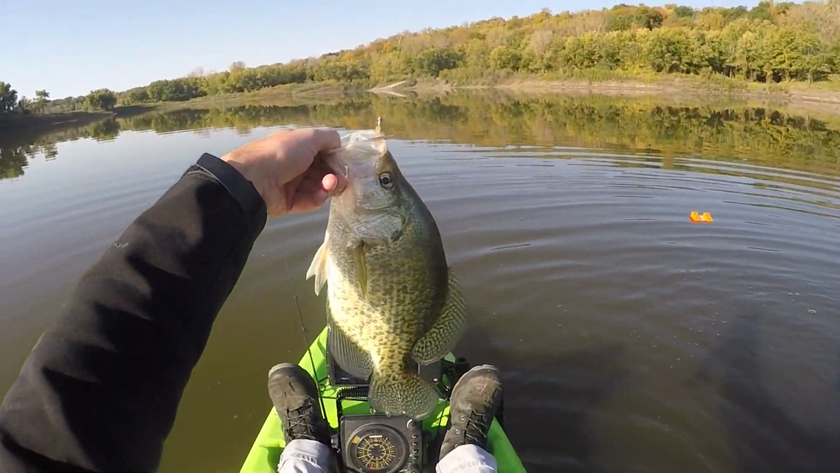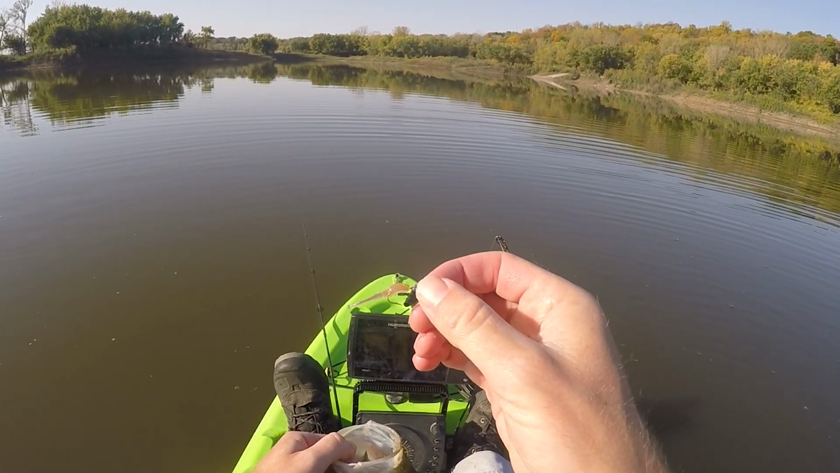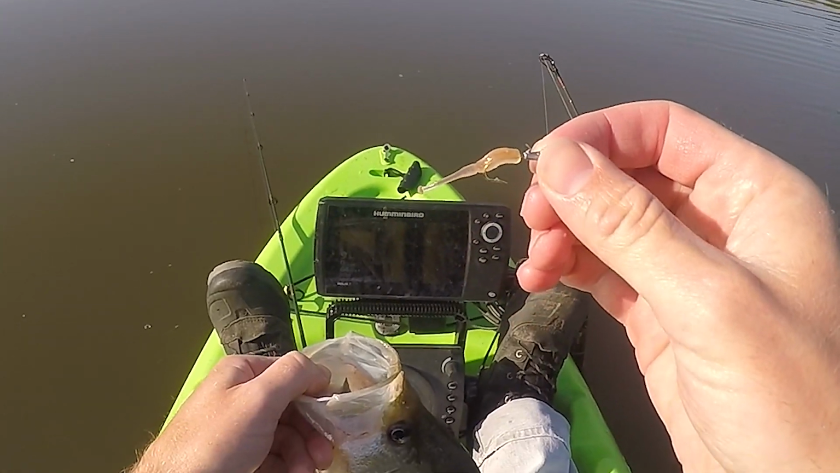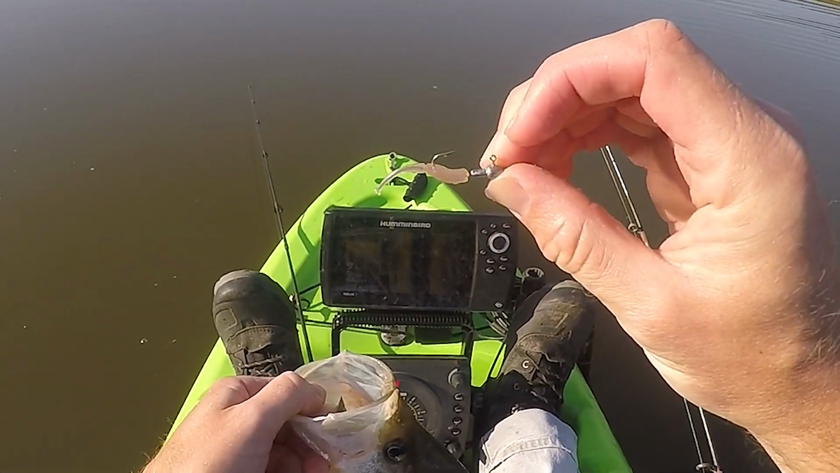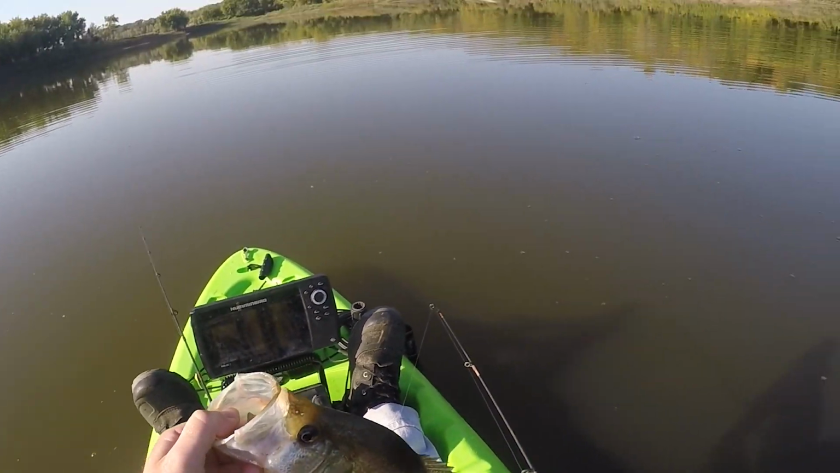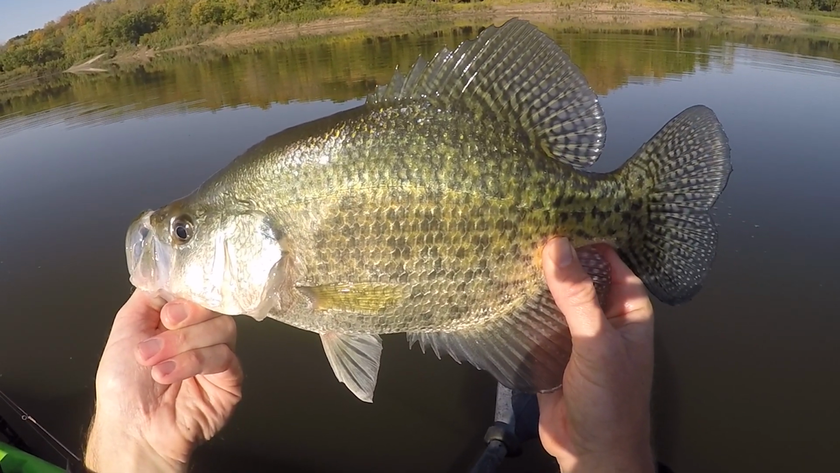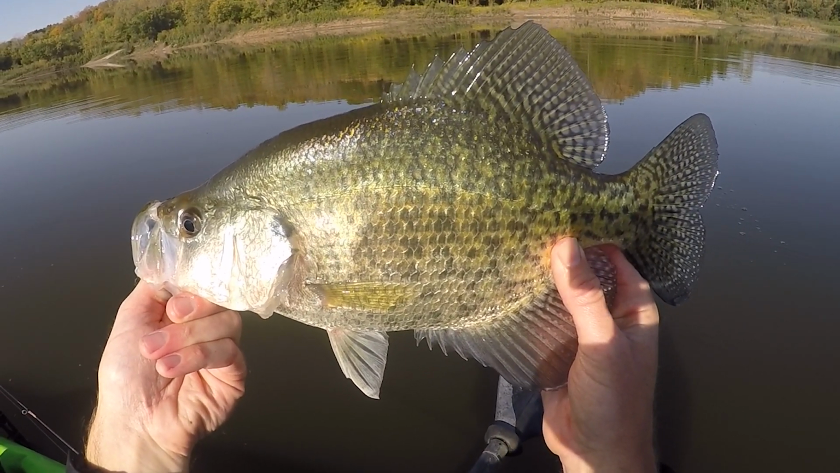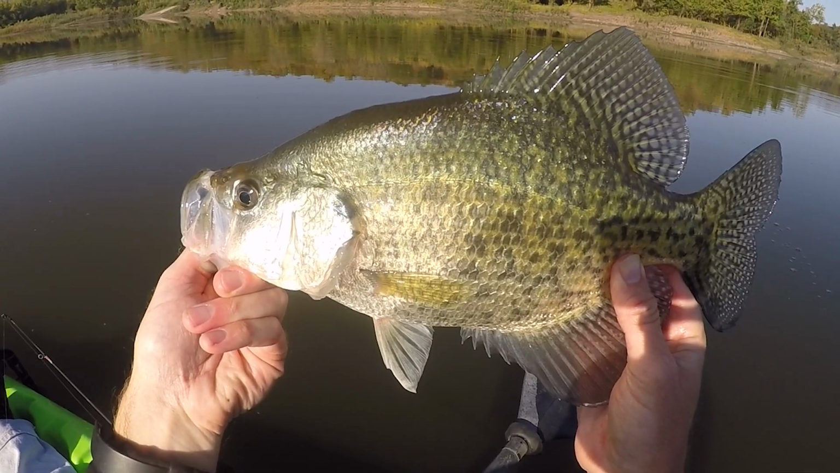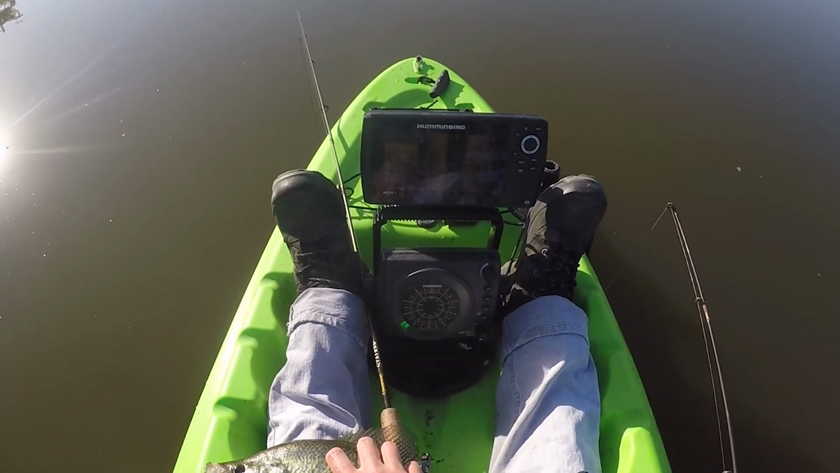Oh my gosh, guys, another tank. Look what I caught it on. This is how subtle I'm going, guys. Natural lure, 1/32 ounce jig head. Just quietly dropping to those fish, and there's another tanker, guys, a tanker. We're gonna have to get a measure on this thing. 14.75, almost a 15-inch crappie.